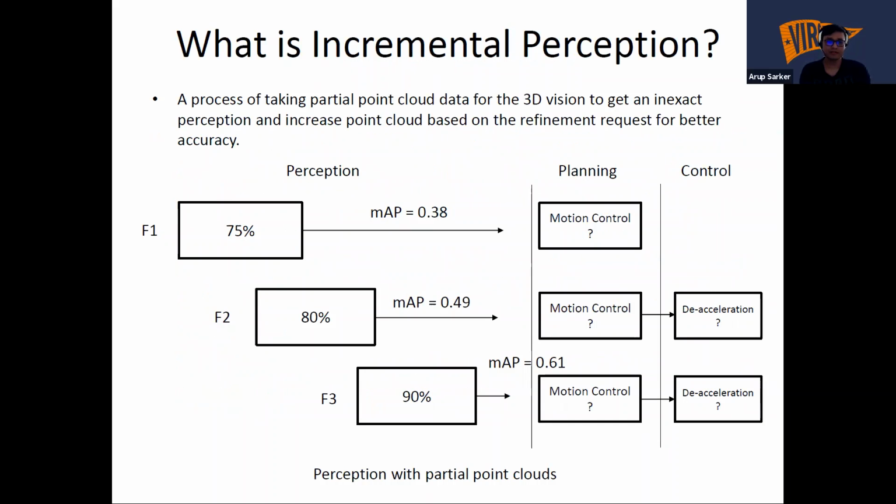What is incremental perception? It is nothing but a process of taking partial point cloud data for 3D vision to get an inexact perception, and it will increase the point cloud if some refinement requests come for better accuracy. So in the figure you see for frame one we are using 75% of the point cloud data and getting a mean average precision of 38.